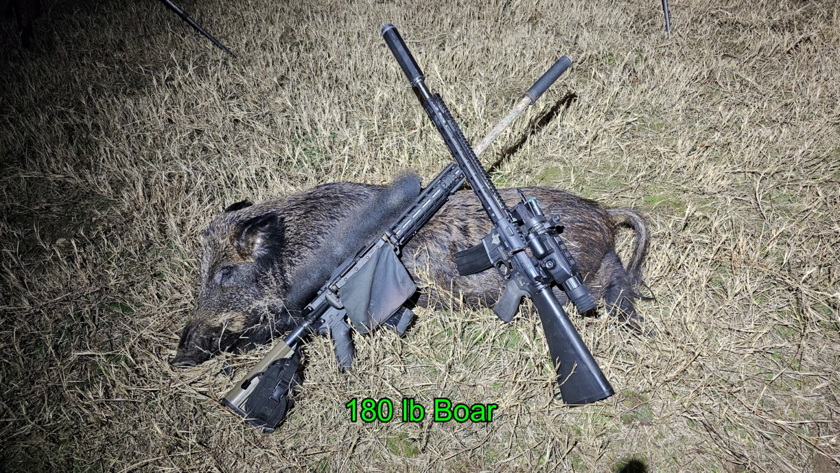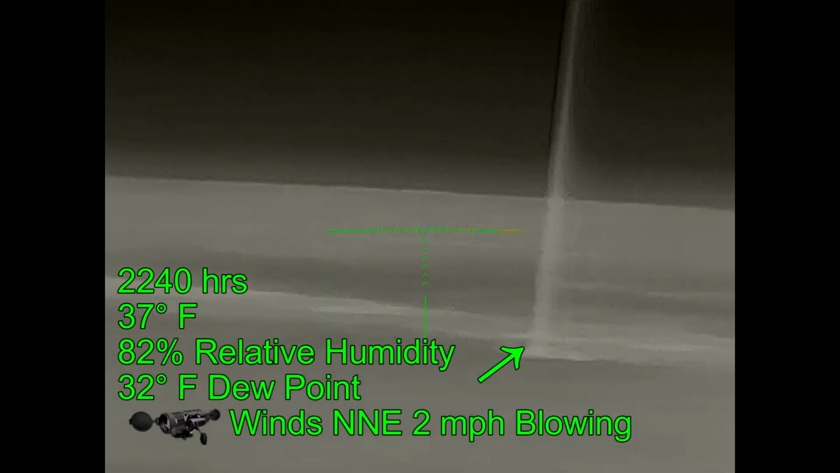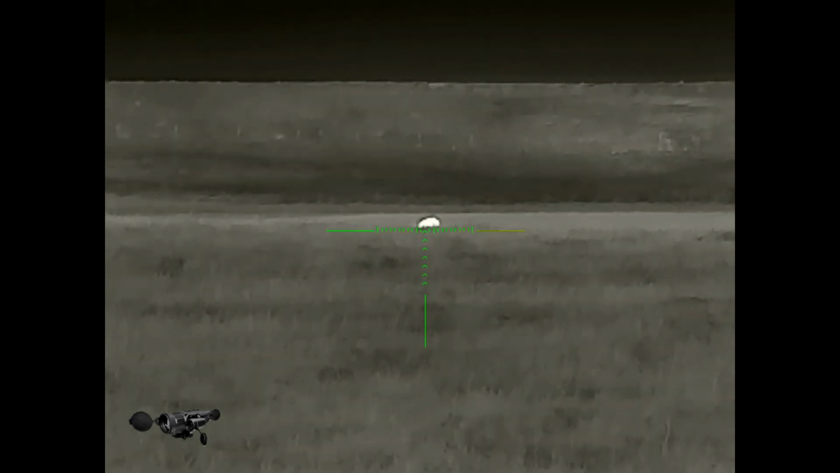This boar came in at 180 pounds. Then for the next 2.5 hours or so we made circuits to other properties, coming back around to the very same field where we saw the previous boar. We saw this boar from the gate, could not recognize it as a boar. There were other cattle around it. It looked like it might be a small cow.